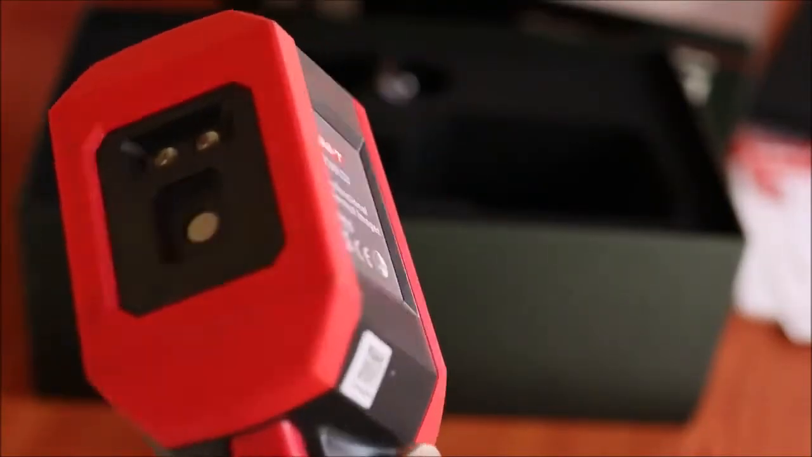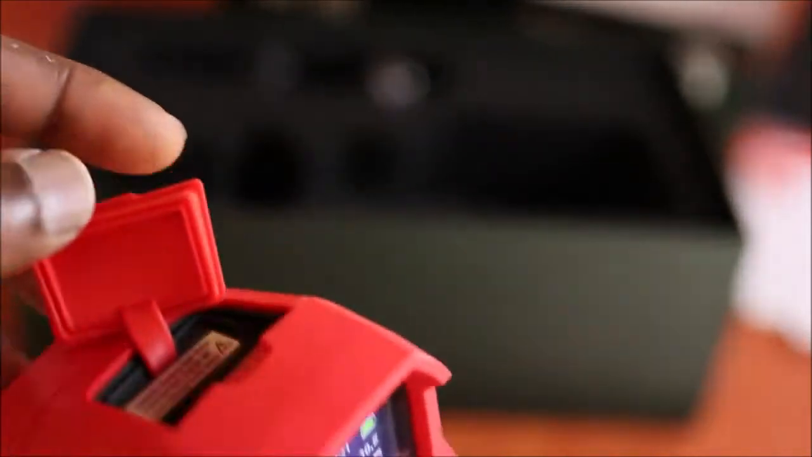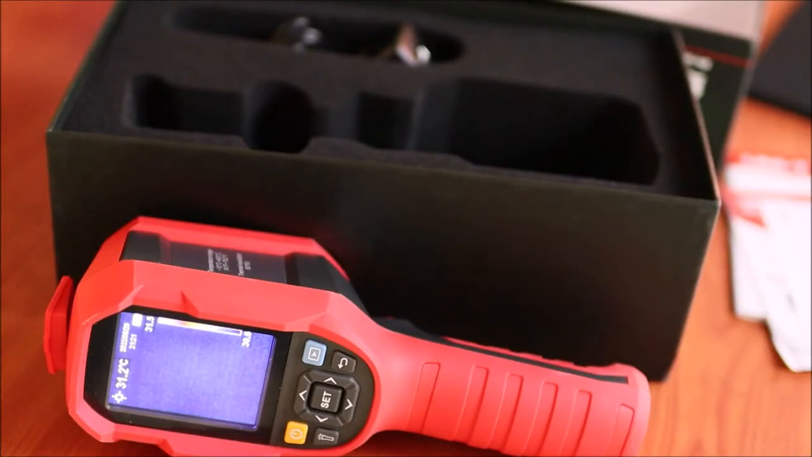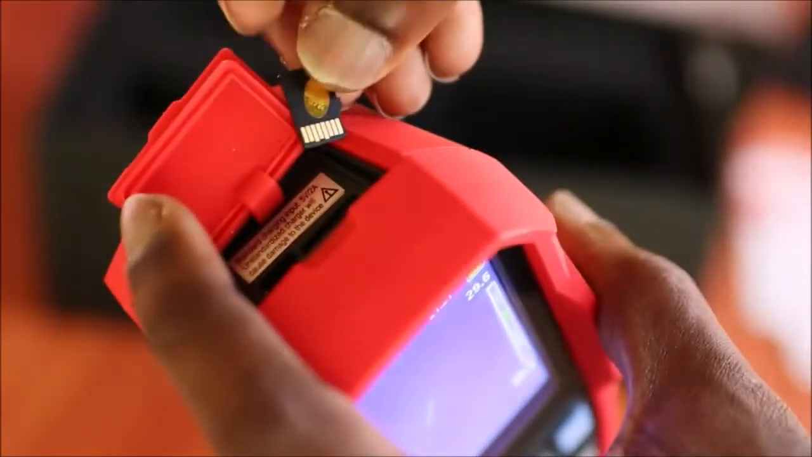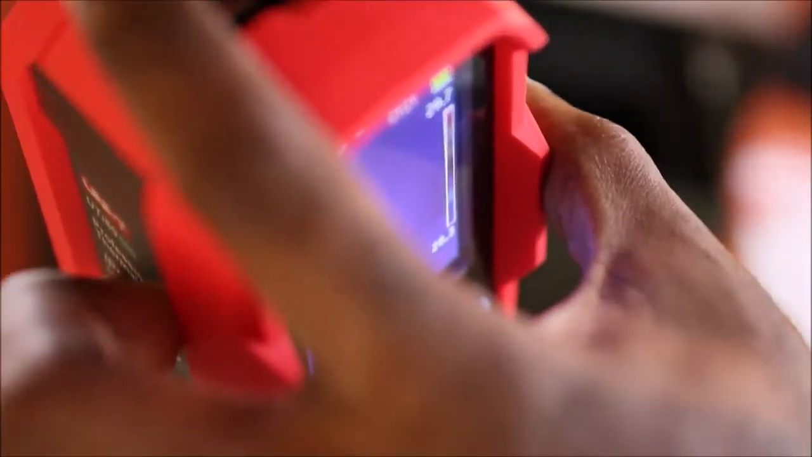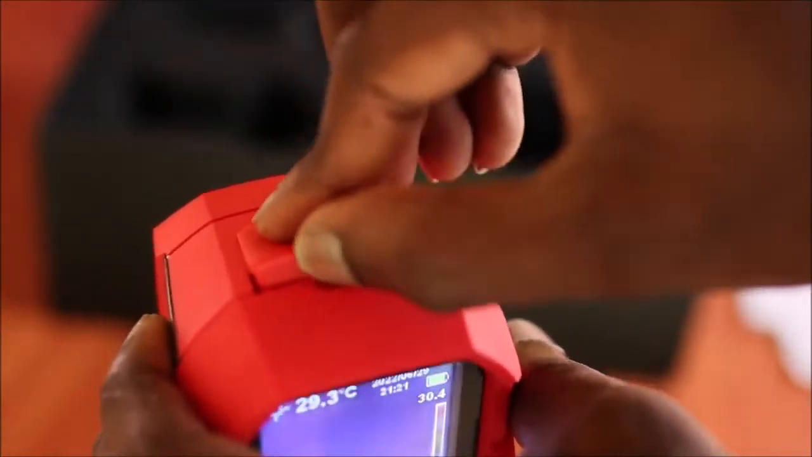So I am going to show you guys how this works. We are going to put in the memory card at the top. So guys, if you are into repairs of any kind, like circuit board repairs, this can help you to identify short circuits and stuff like that. We are going to plug in the memory card. When you hear that click, that means that it is done properly.